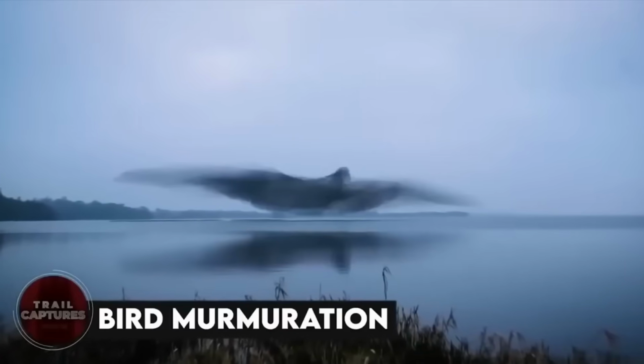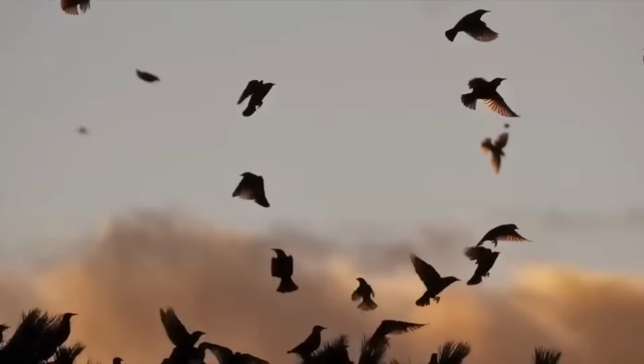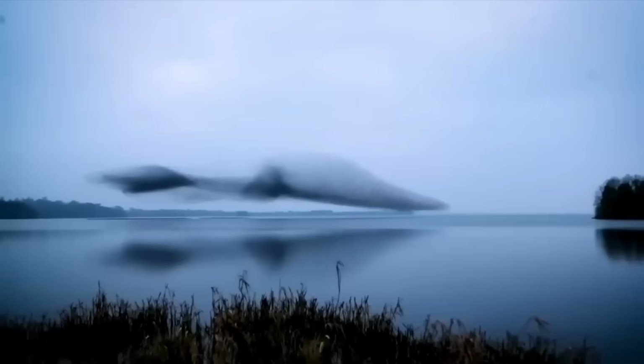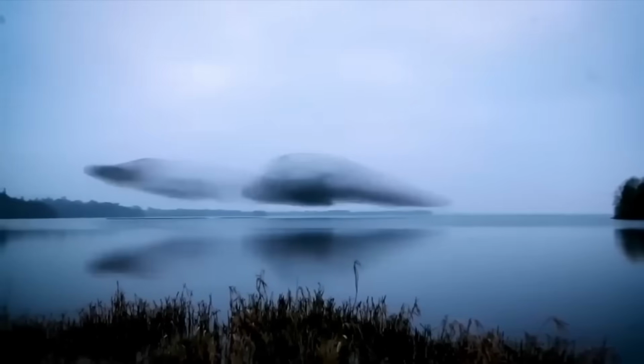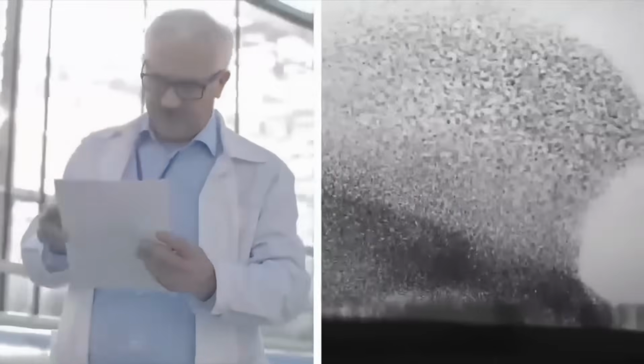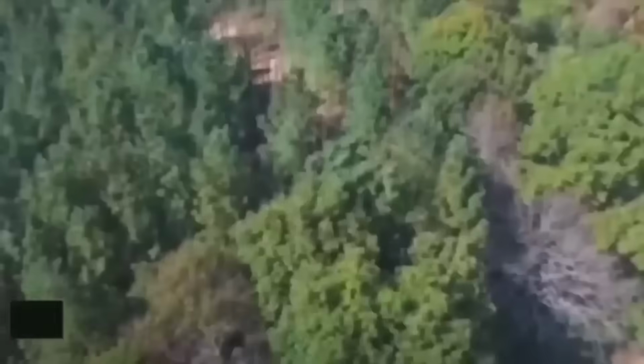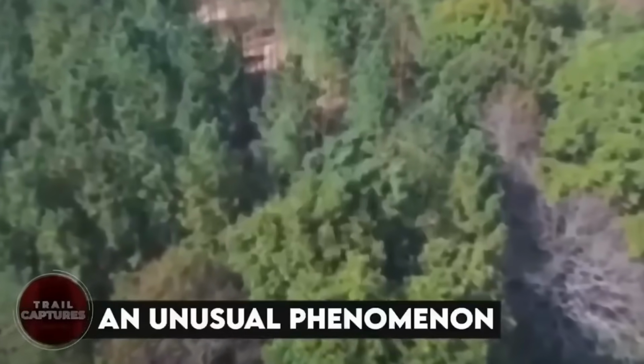Bird murmuration. We know how birds travel from one place to another in flocks, all flying together to search for new places to live and feed, right? But this murmuration of a massive flock of birds was just something else. Even the researchers said they'd never seen such a kind of behavior in birds before, and that it might be alarming as well. An unusual phenomenon.